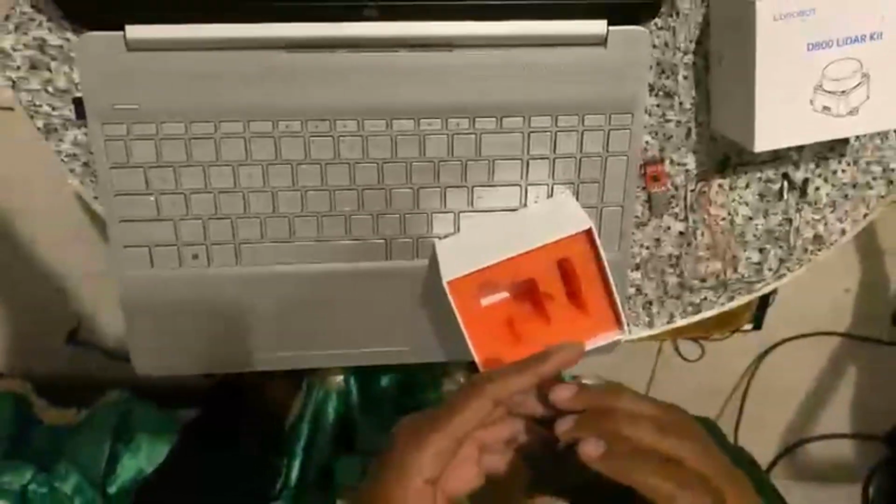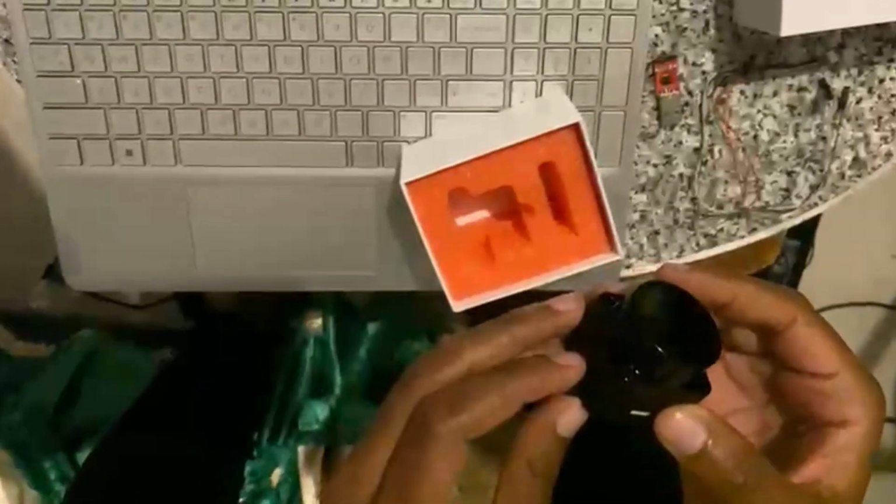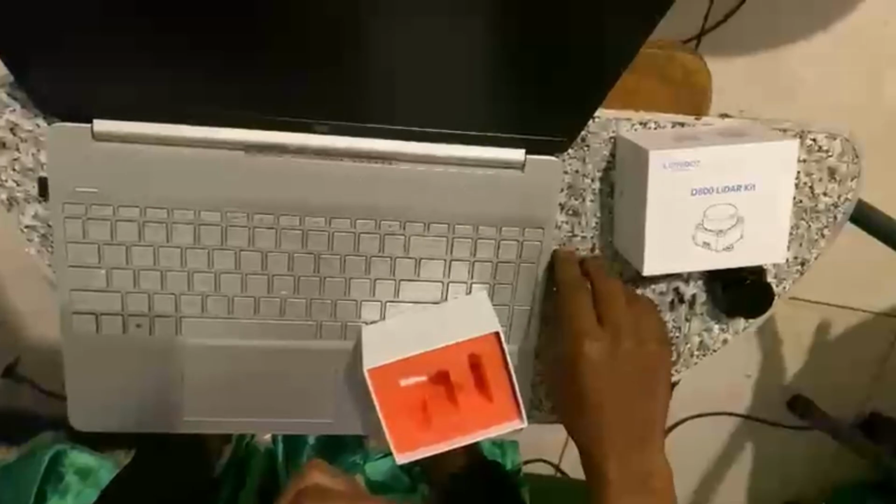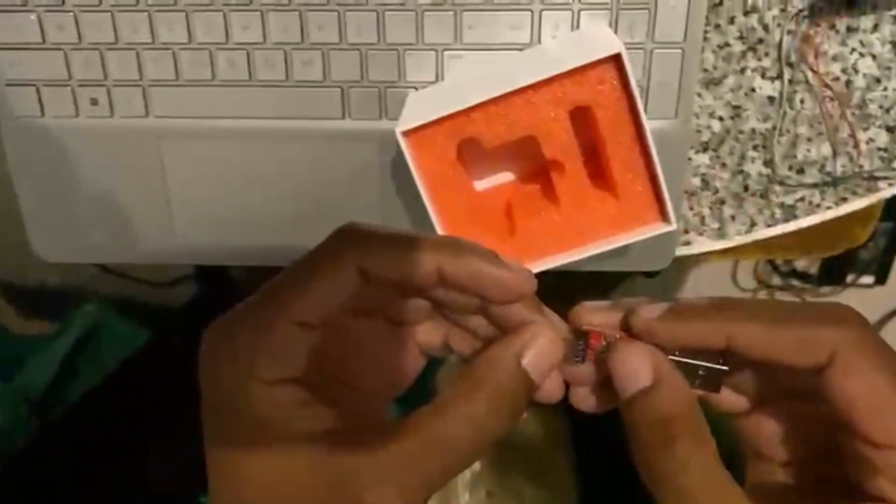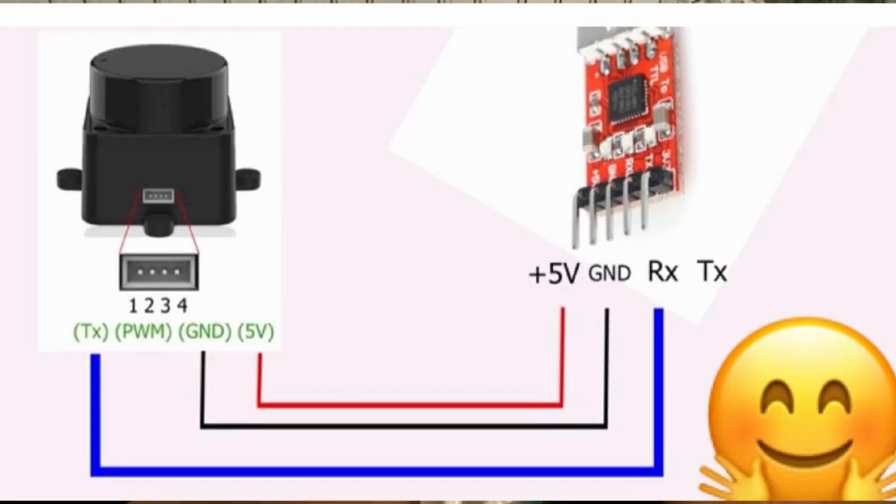So now I'm gonna dive into the connections on the LiDAR sensor. From the far left we have the TX, followed by the pulse width modulation, followed by the ground, and then the VCC, which is a 5-volt input. Then on the CP2102 module, the UART connections are written. We have the 5-volt VCC, the ground, the RX, and the TX.